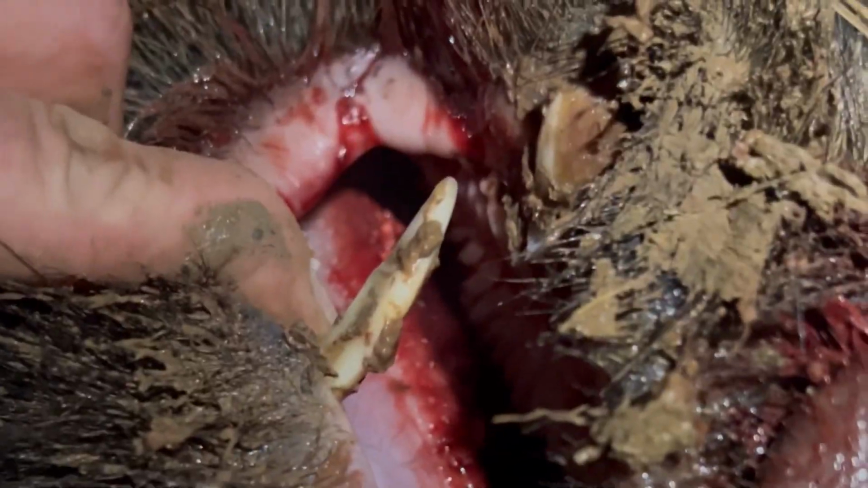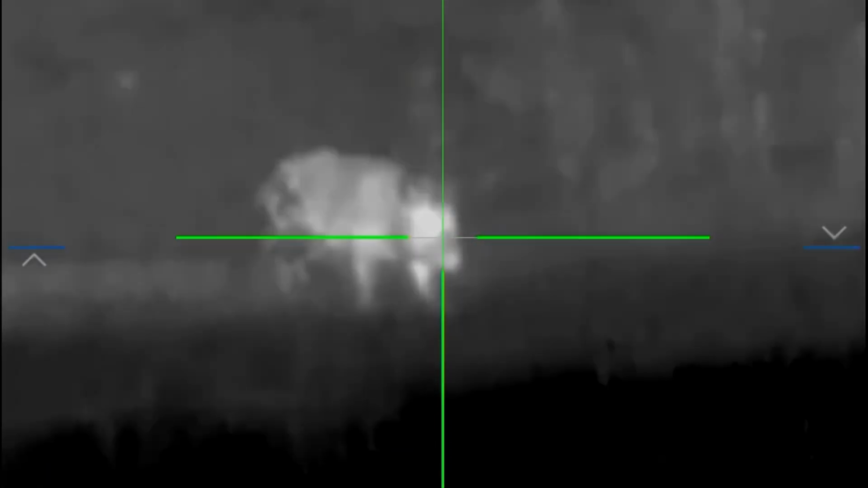We have a hog down. What is going on? It is 2 a.m. in the morning. I got an hour and a half drive, meet up with some buddies, and from there we're headed straight south for another 11 hours. We're gonna hit the middle of Texas, get hooked up with some thermal scoped rifles, and we're gonna do some wild hog hunting. So let's hit the road.